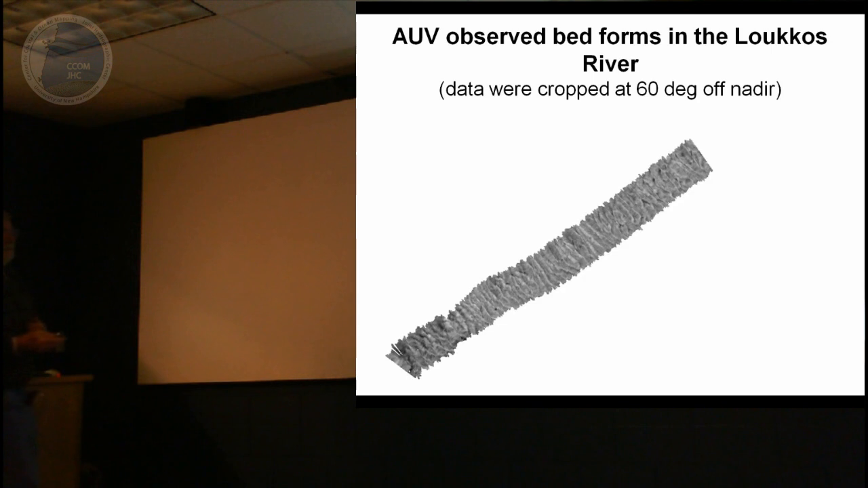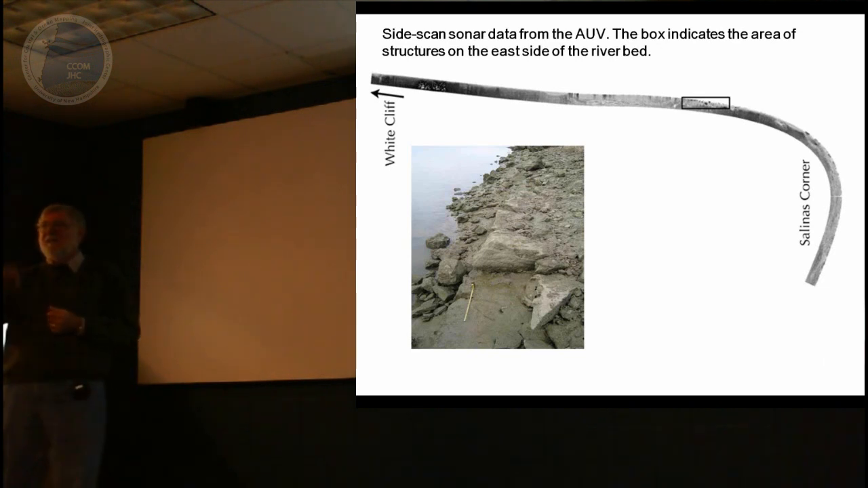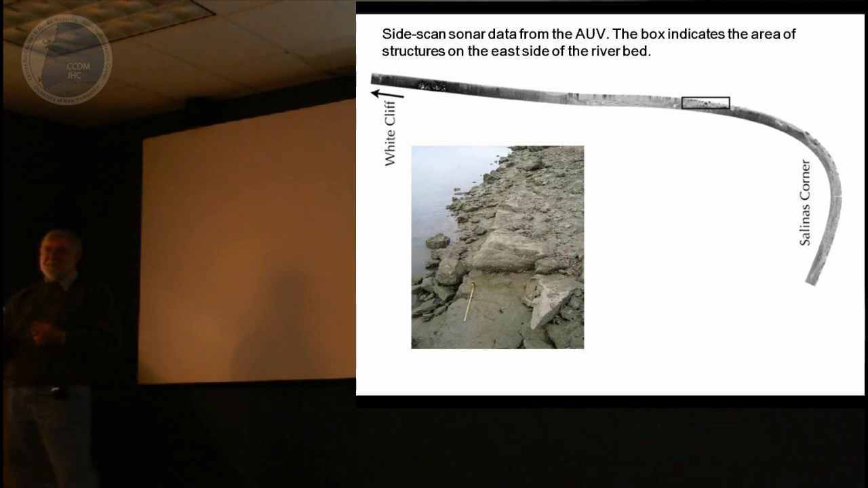And we cropped it at 60 degrees. And these are the ones that we were studying, because we went back and forth across this area many times at different stages of the tide, trying to capture when the sense of the waves flip.